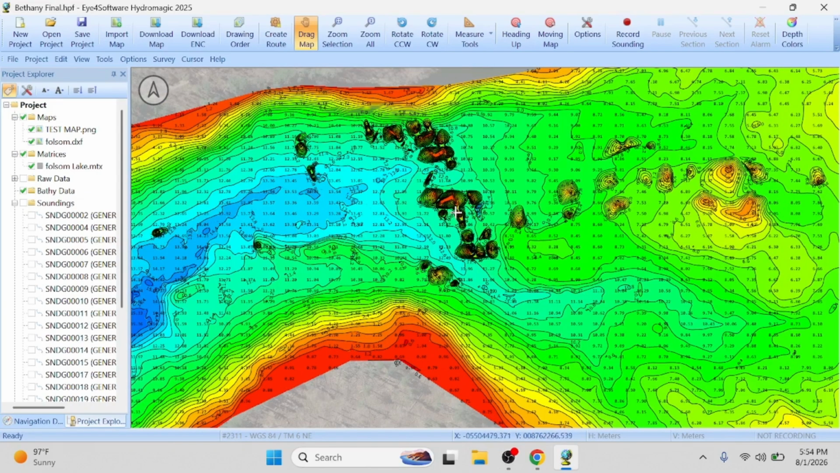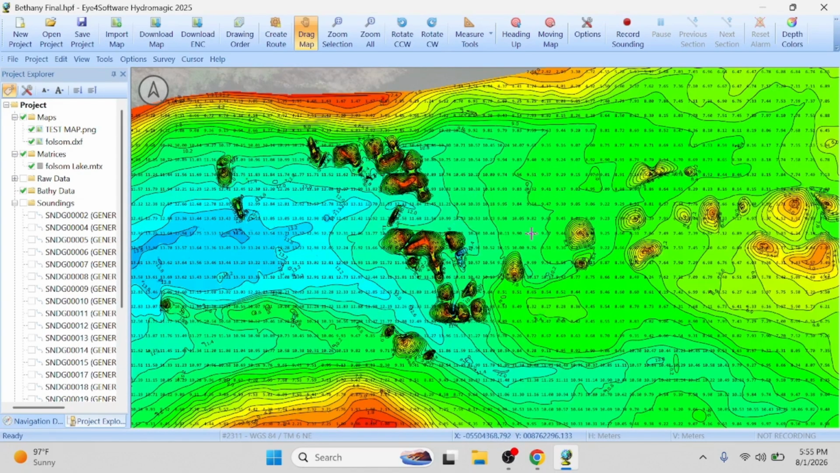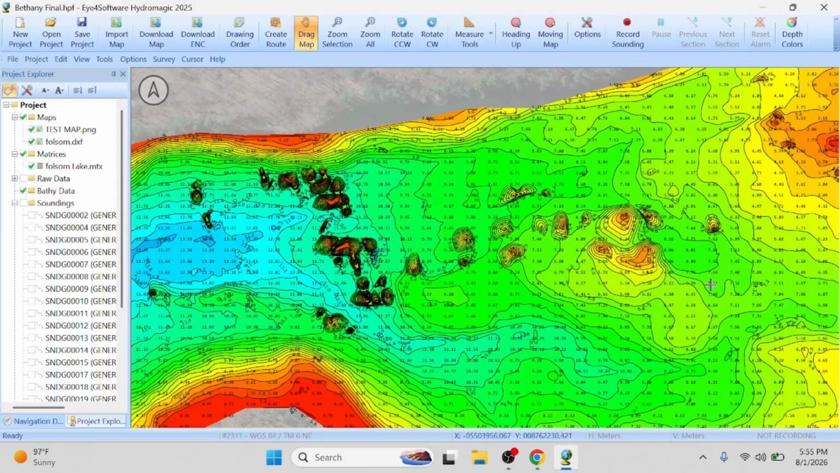Now, they might be real. It might be where sediment accumulated or was dropped in. We don't know. This was more of a tailings pond. Or it could have been that one data set that I did not like before.